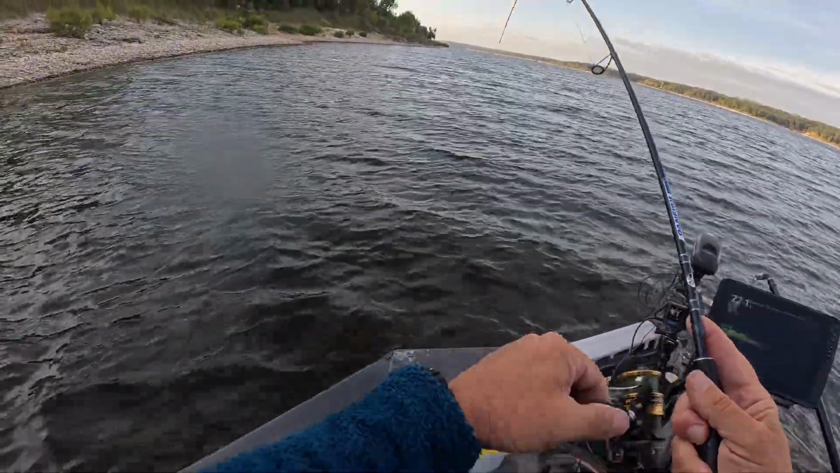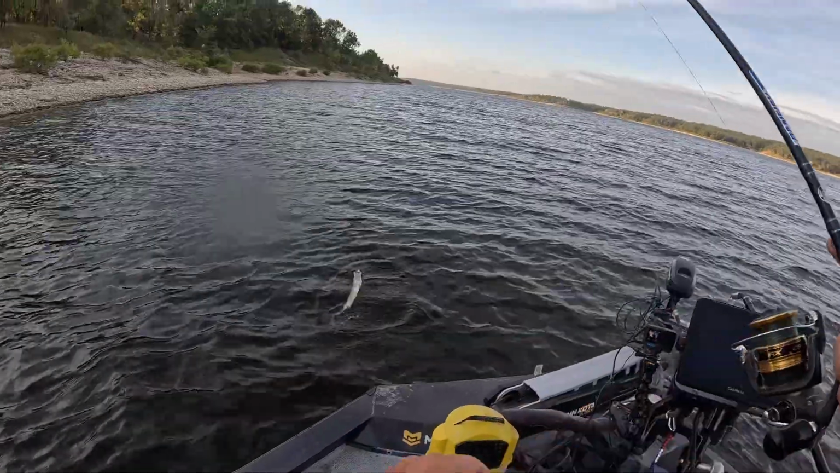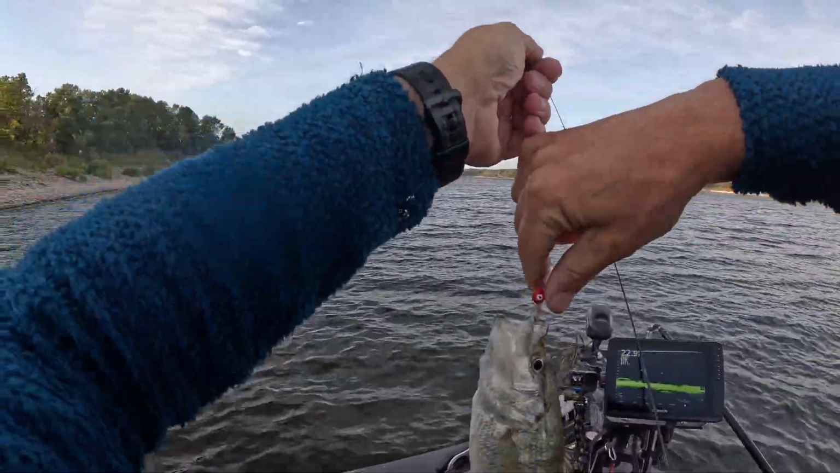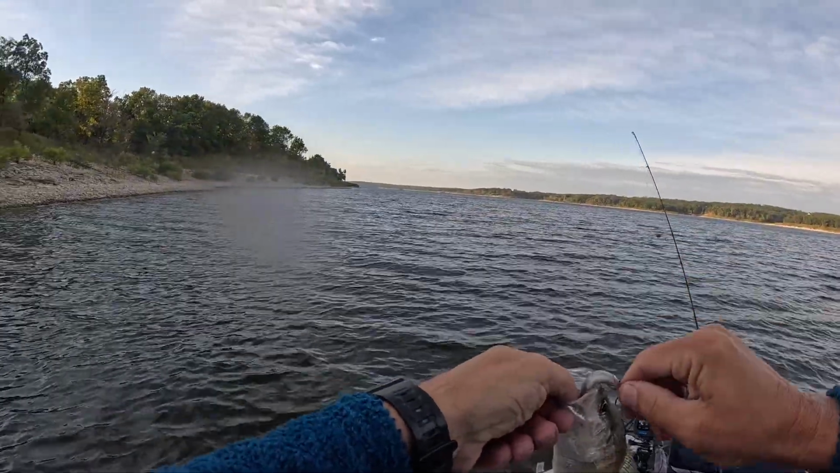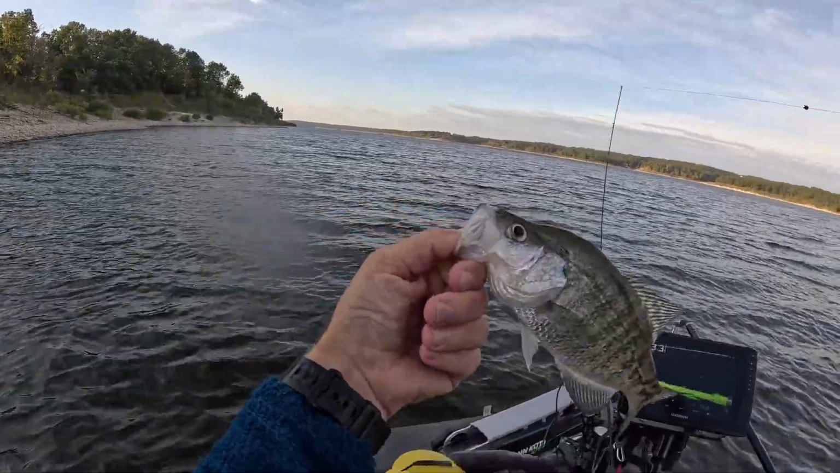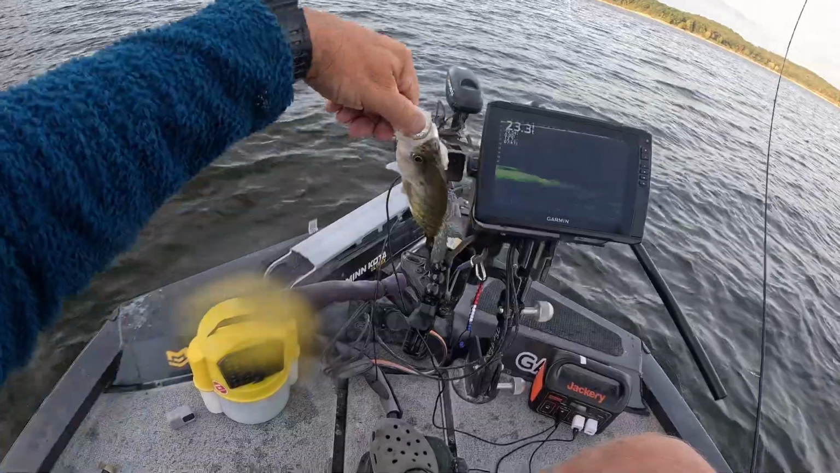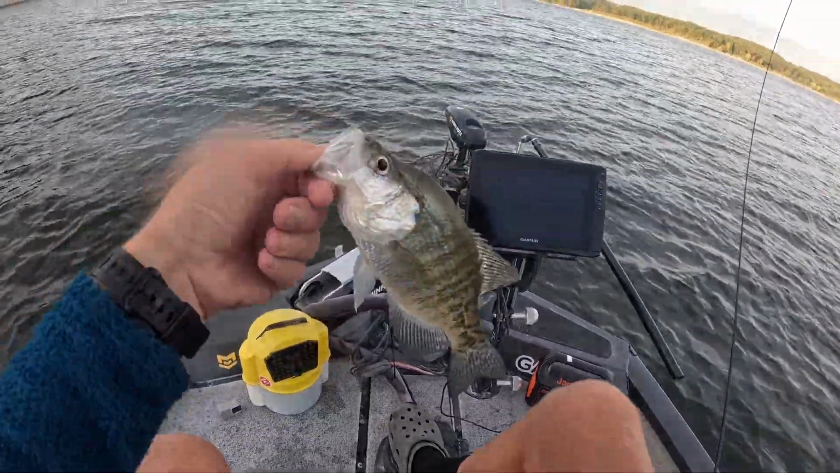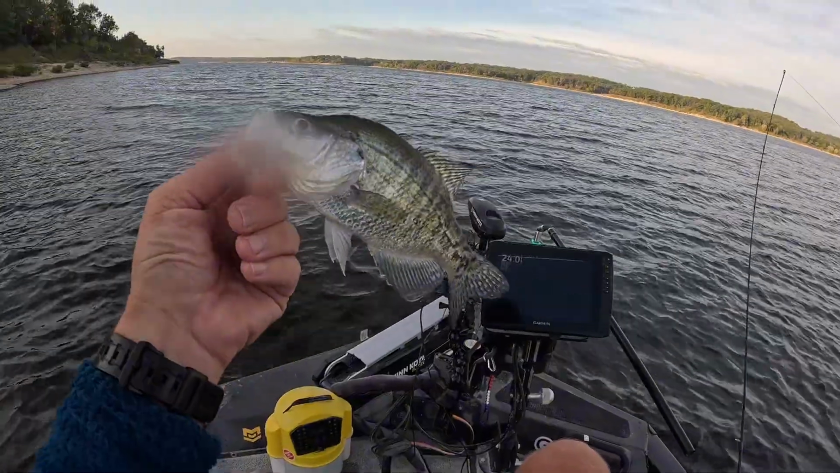There's fish. What, 3 drops in a row. About 9 inches, but he'd count as a keeper. Good 9.5 inch fish. Pretty.